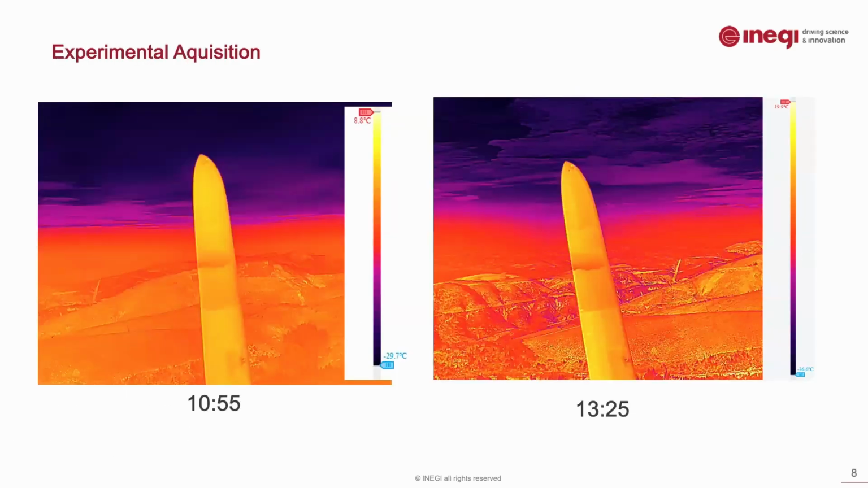So these were the images acquired straight from the DJI camera. Here we see a 3-meter part of the blade, the tip part of the blade. We see an average temperature difference of 10 degrees. And this will be the part that I'm going to be presenting today, because it has the best results and it shows the method and how the methods work.